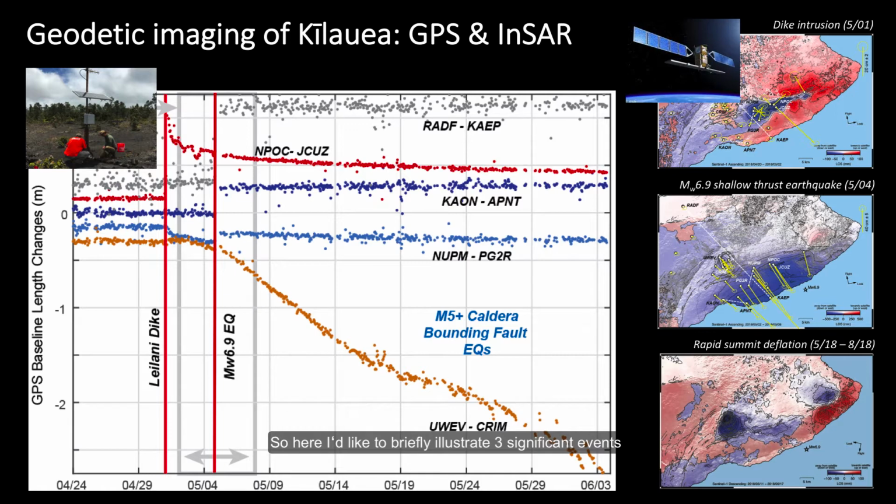So here I'd like to briefly illustrate 3 significant events that were beautifully observed by both GPS and InSAR. The first of these is the May 1st dike intrusion that extended from Pu'uo'o to Leilani Estates. Both the GPS and the InSAR data clearly show the deformation caused by the newly intruded dike into the lower rift zone and the deflation of the active portion uprift of Pu'uo'o.